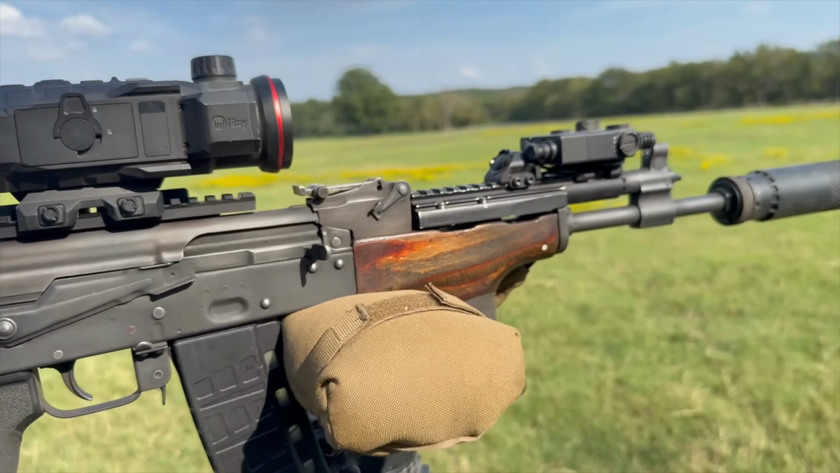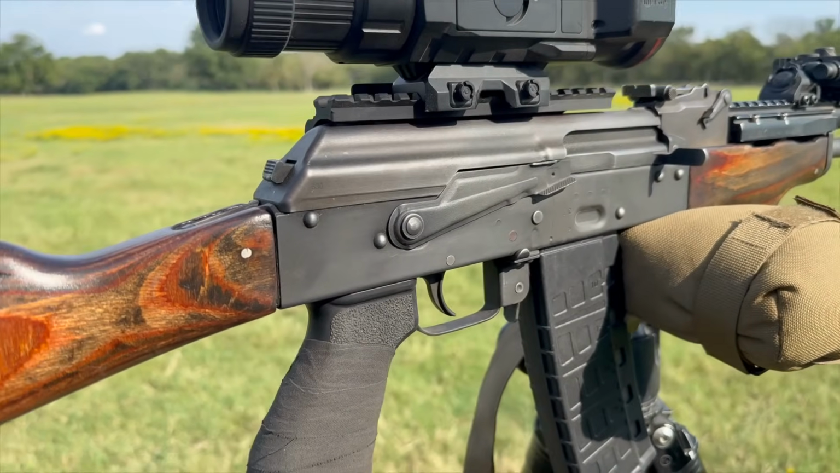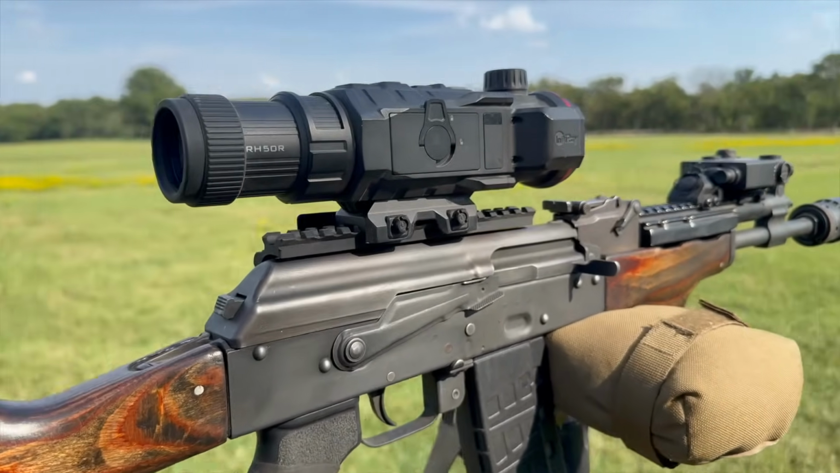Receiver set slightly Cerakoted, I believe. Still got a little rust spots popping up here and there, but it's all good. Just wipe it down with some oil. We got the 30 round mag. Not sure exactly what brand this mag is. We have a side mount here.